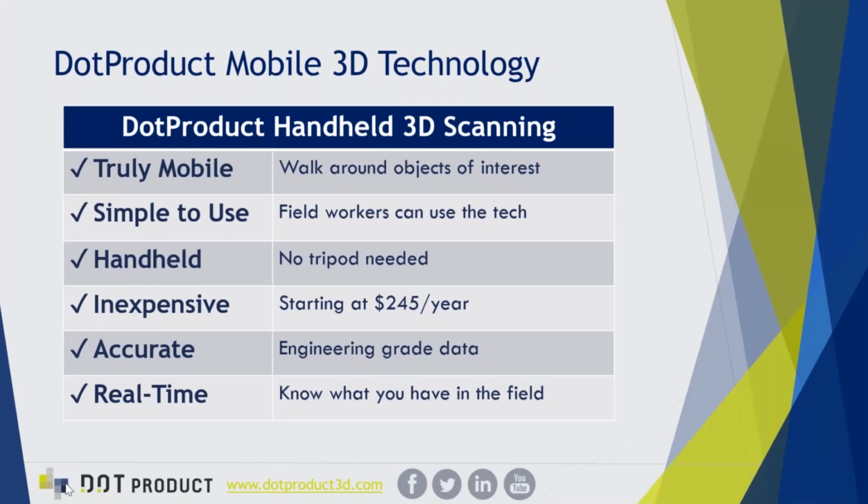In any of these situations, whether it be ruggedized tablets, Android-based scanning, Windows-based scanning, I'm going to now overview our software technology, which is powering all of these different solutions. Our handheld 3D software from the start was developed to achieve all of the goals you see here on the screen. So a truly mobile device that allows you to walk around the area of interest with full freedom of motion. Very simple to use technology that field workers can get up and running with very quickly and easily. You can easily train others in the organization how to use it in a matter of minutes. Completely handheld, so not only no tripod, but no long cables, no laptop required. Everything is completely self-contained and inexpensive.